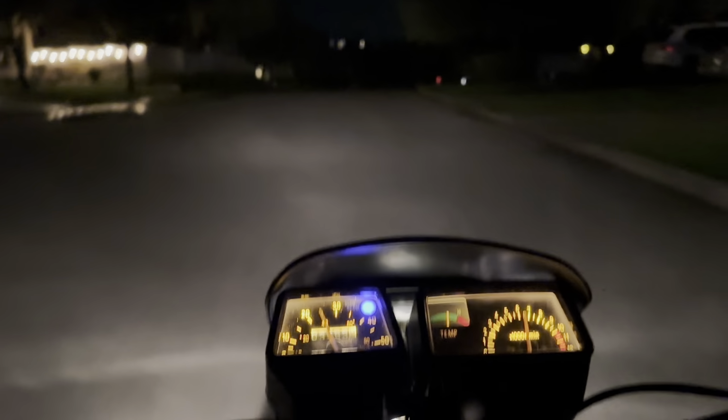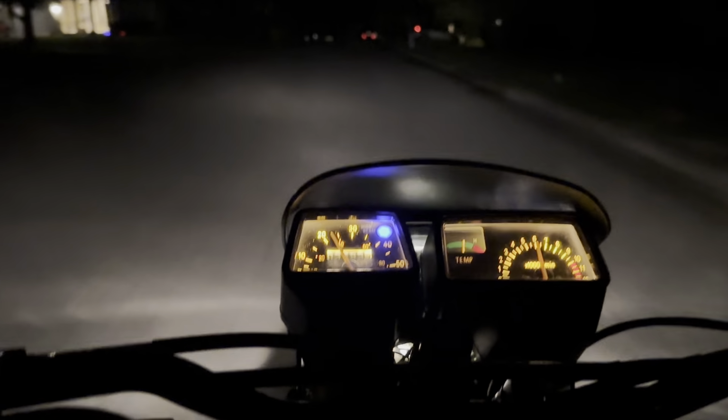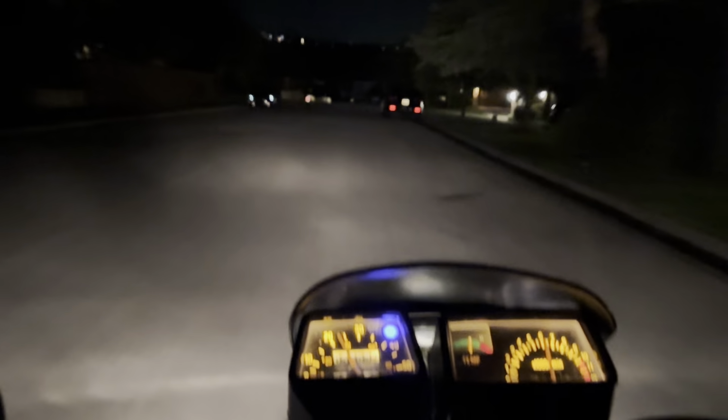And I don't know if I'm getting more than 35 miles an hour this whole ride, but it does feel kind of like you're going a lot faster. That's what's fun about this.